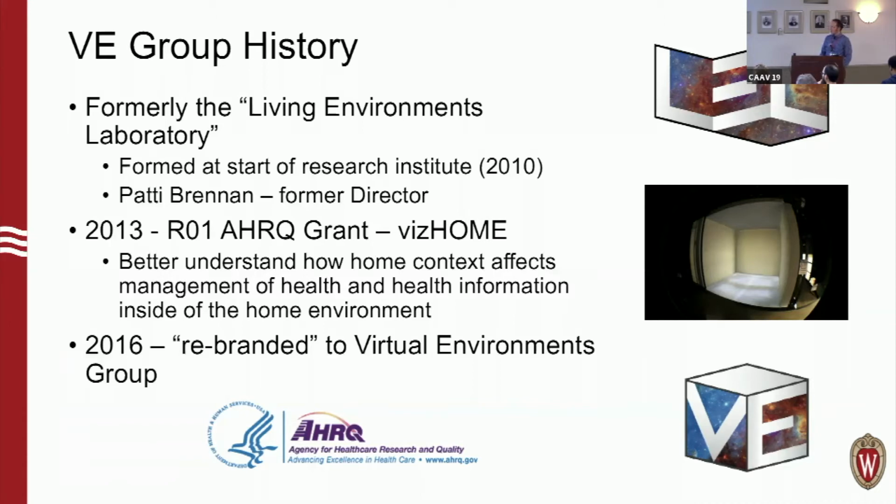The whole idea behind the grant was to try to understand how the interior of the home, how home context affects someone's ability to manage diabetes in the home. We specifically chose diabetes in this case. The concept could most likely be applied to other ailments, other issues. And just a side note is that we were rebranded in 2016 to the Virtual Environments Group with a new director of the building. Yeah, so you can see the logos look kind of similar.